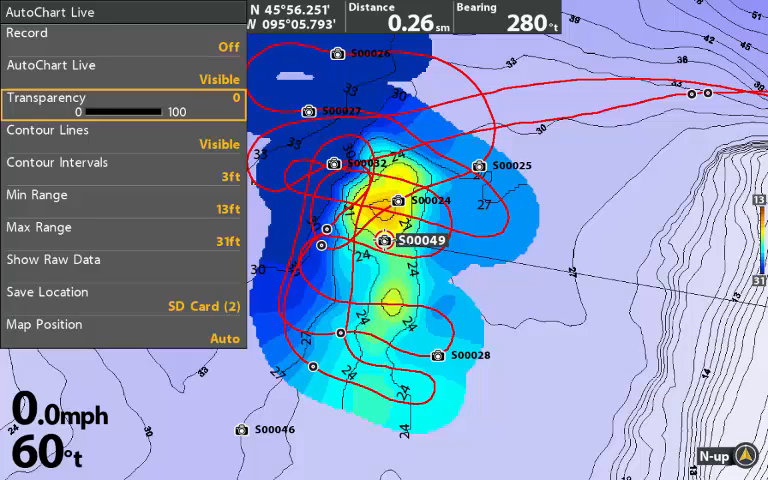Some models have Autochart Live, like the Helix 9, 10, and 12. This feature allows you to map a fishing spot and see the map instantly. It is a very important tool for structure fishing. The maps you create will be the best maps available. I personally will never share my maps since they are my favorite fishing spots.